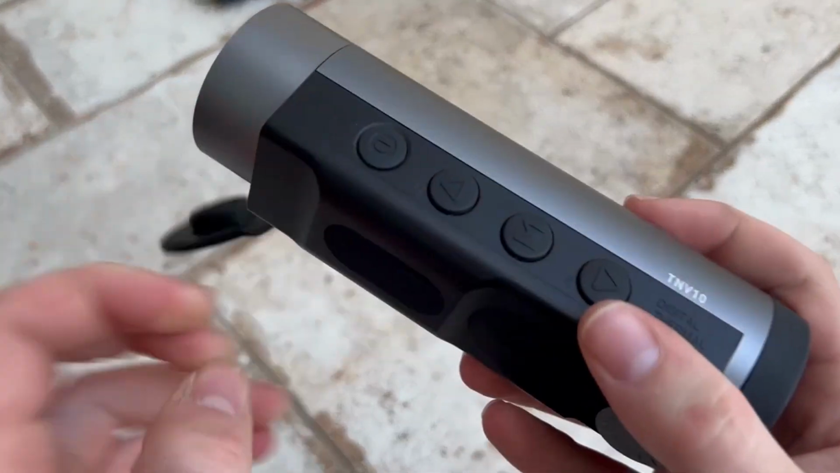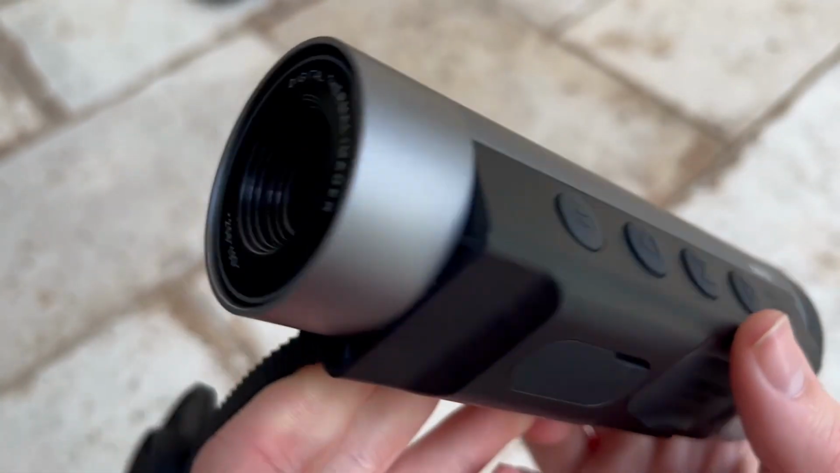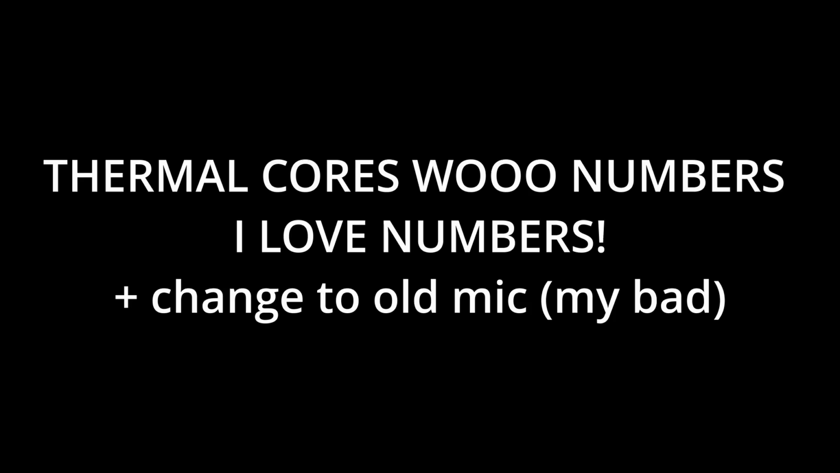When the device is turned on, it makes a distinct clicking noise. This noise is the clicking of the thermal shutter and is made anytime the thermal is being calibrated. I was not aware that thermals did this, so it confused me initially. But after some brief research, I found this is completely normal, and most thermal monoculars tend to freeze their image to calibrate themselves.